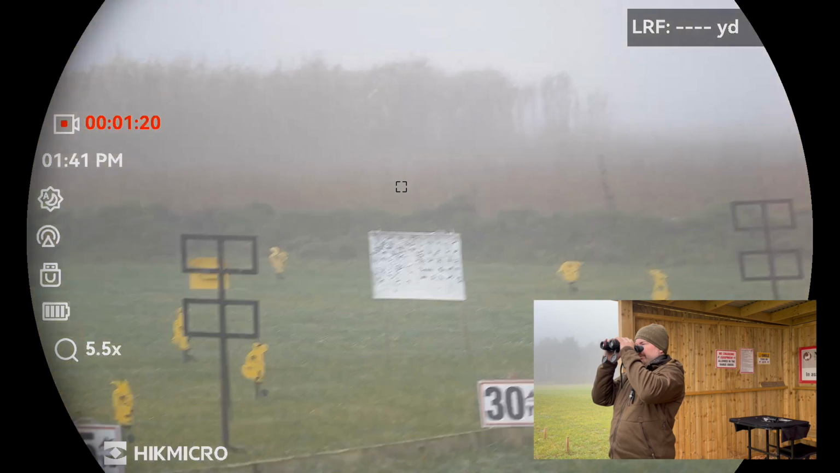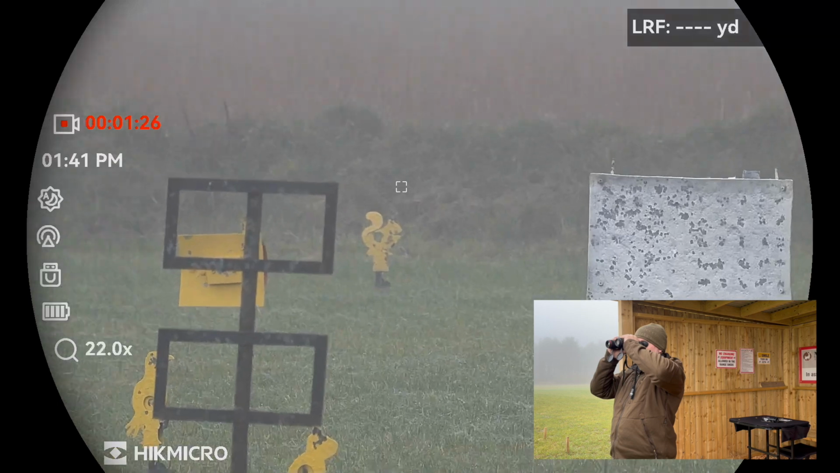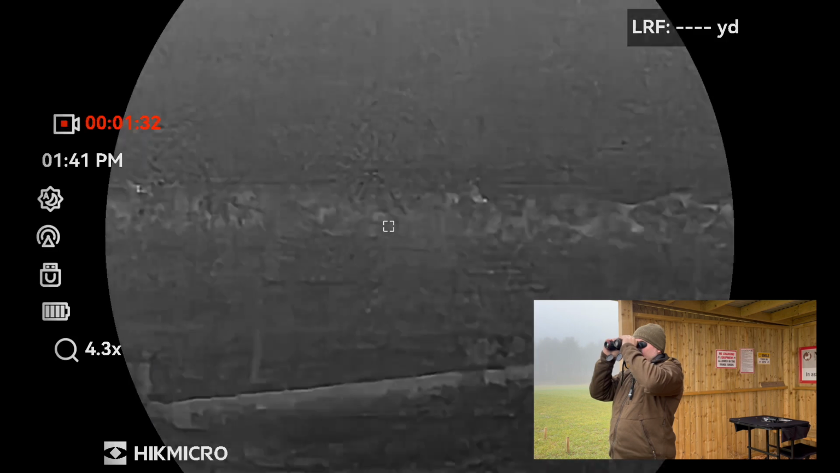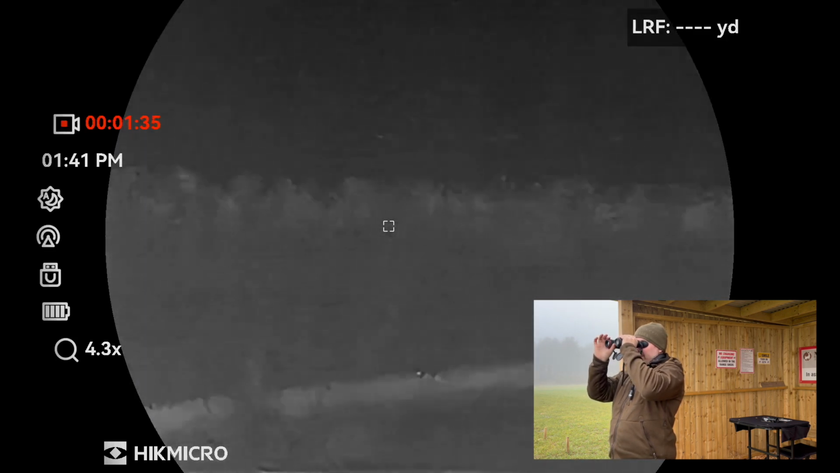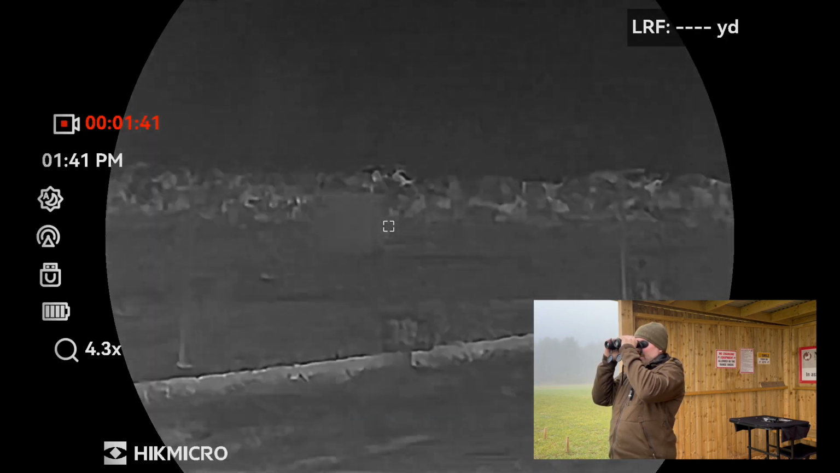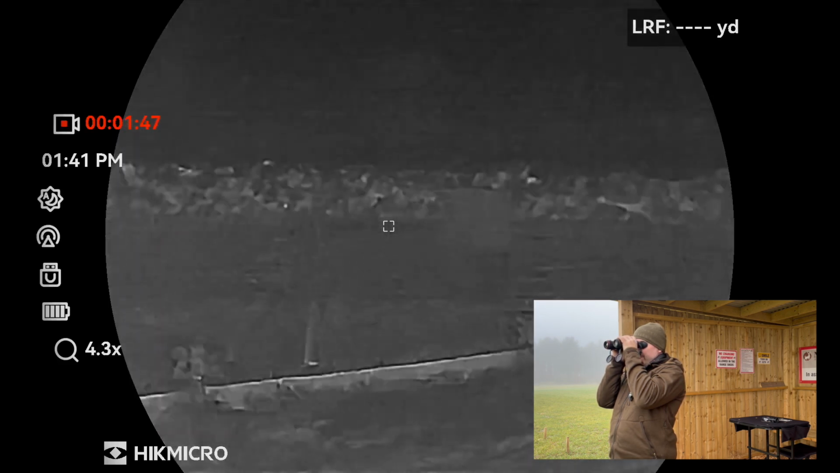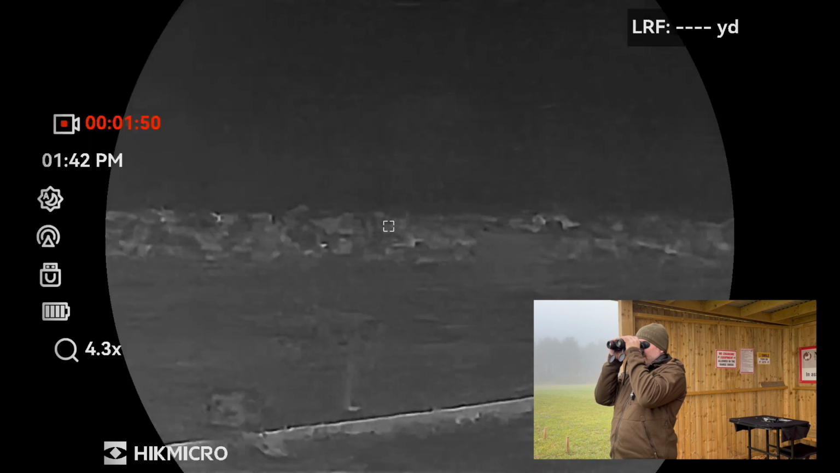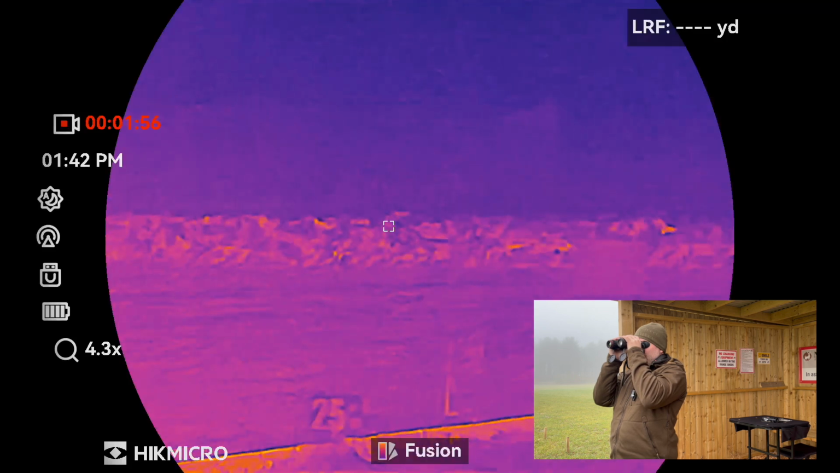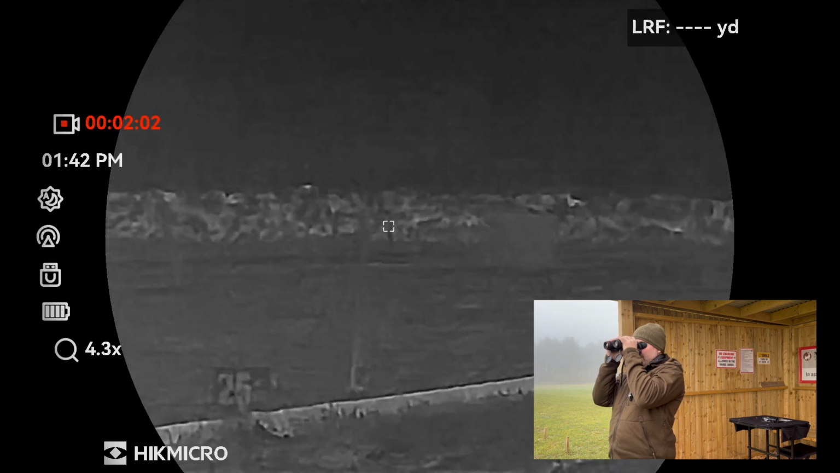And now we'll change the palette. Change the palettes there. I'll zoom again, and change the palette. White hot. I'll just focus this in a bit more because it's not the best. White hot. Obviously the zoom as you get a bit further in is not great. And then we've got black hot, fusion, red hot,